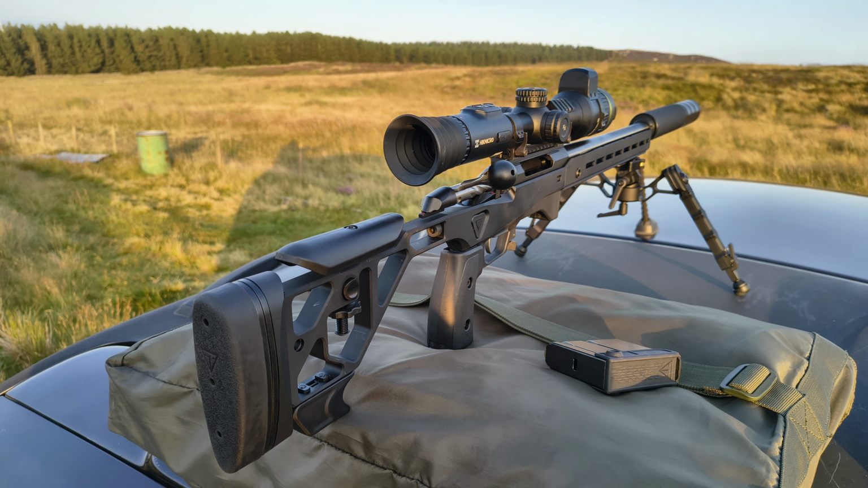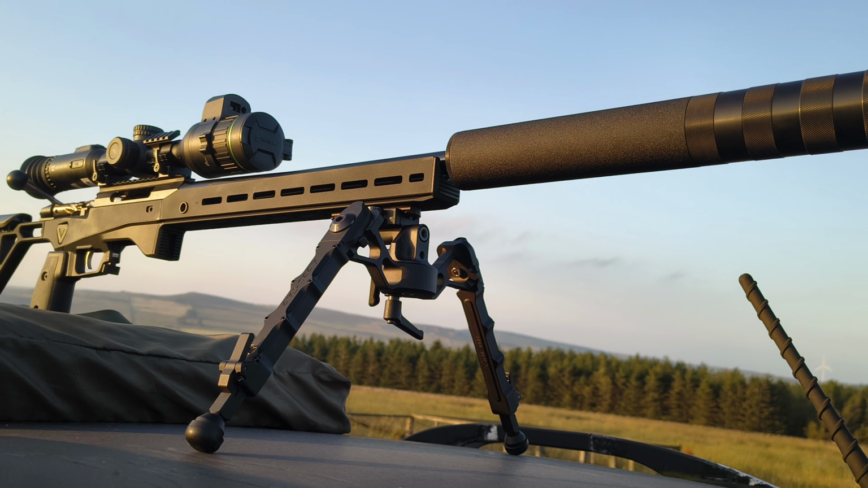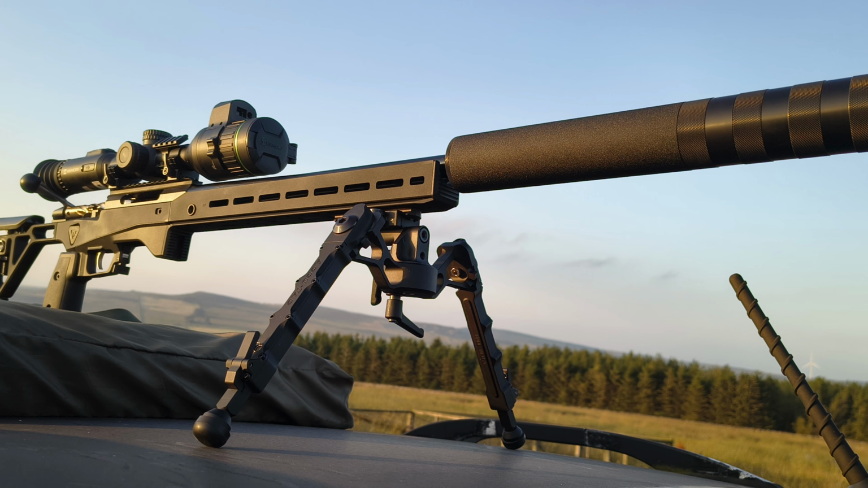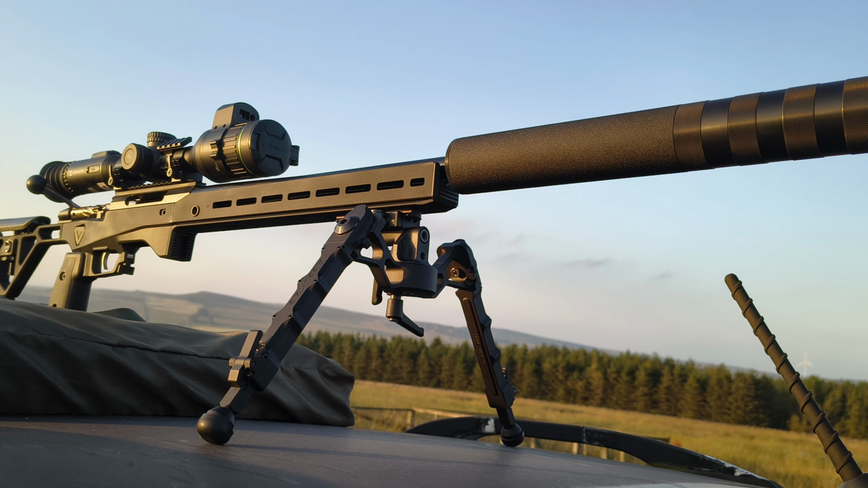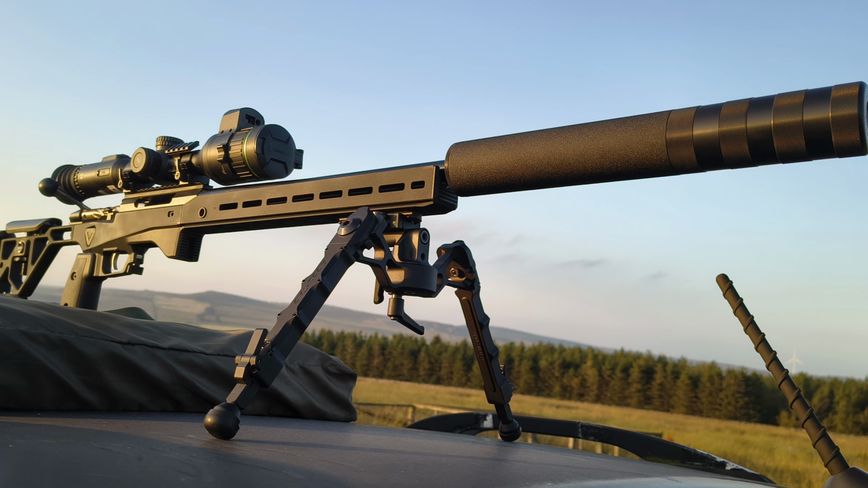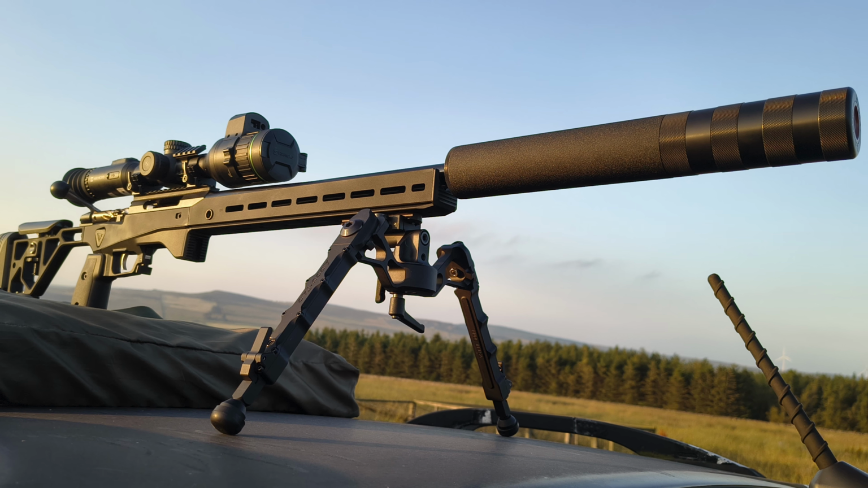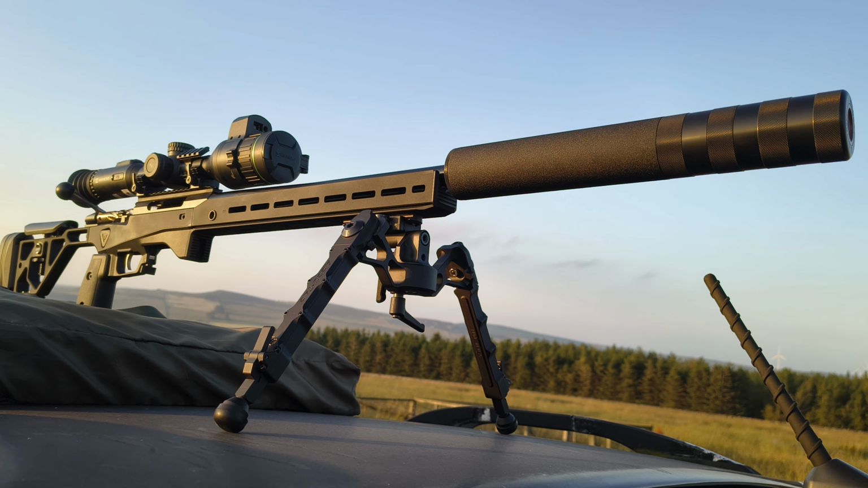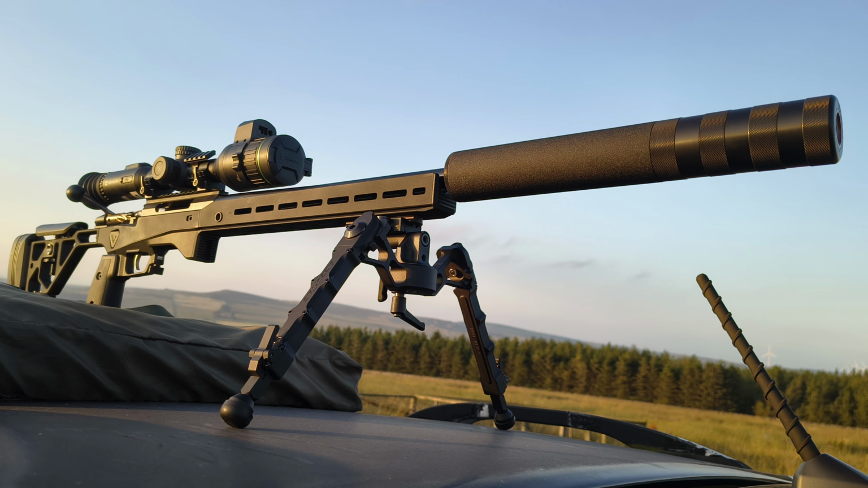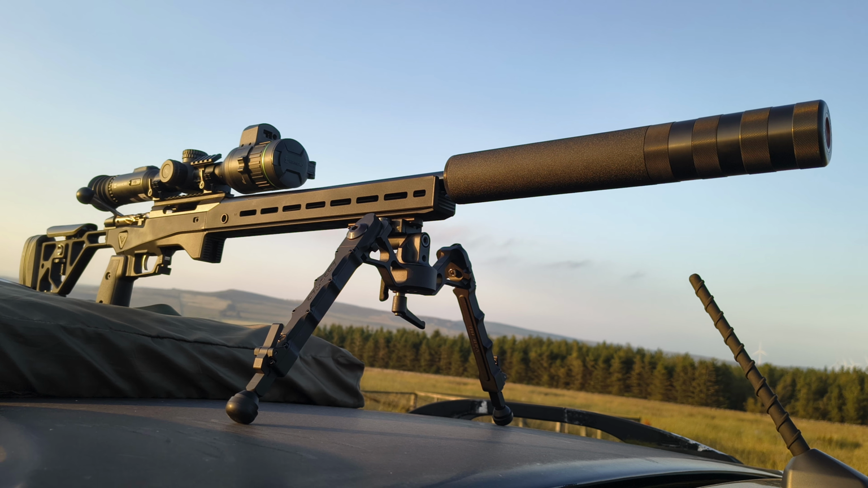This will give me a far zero of 181 meters, a minimum point blank range of 0, and a maximum point blank range of 210 meters. It basically means that I have a 4-inch kill zone, and my bullet will not go above or drop below that 4-inch kill zone out to 210 meters. This then allows me to just aim with my crosshairs spot on and not have to worry about bullet drop out to that range, which is ideal for hunting.